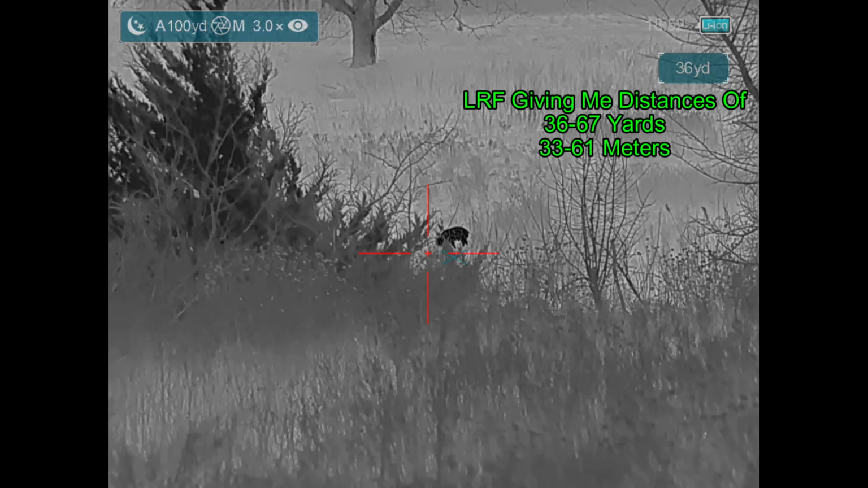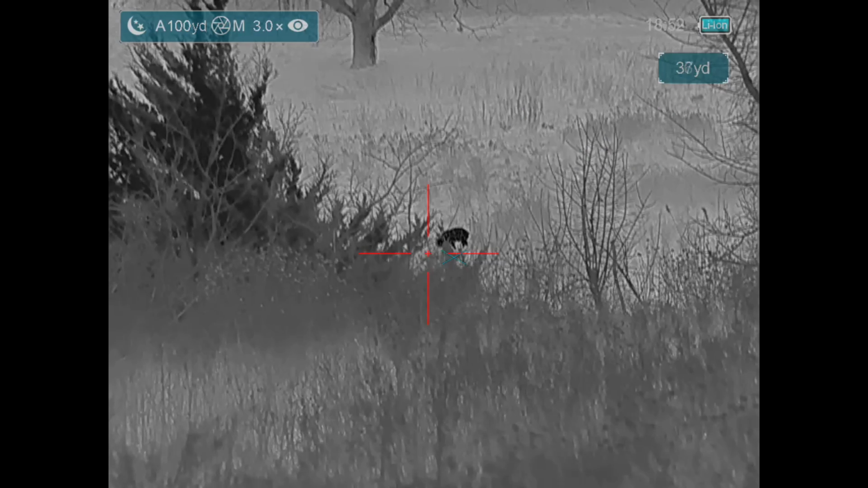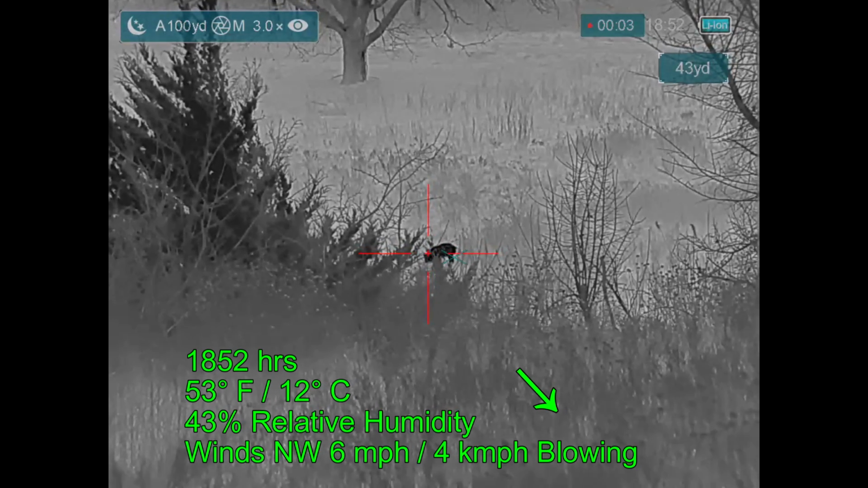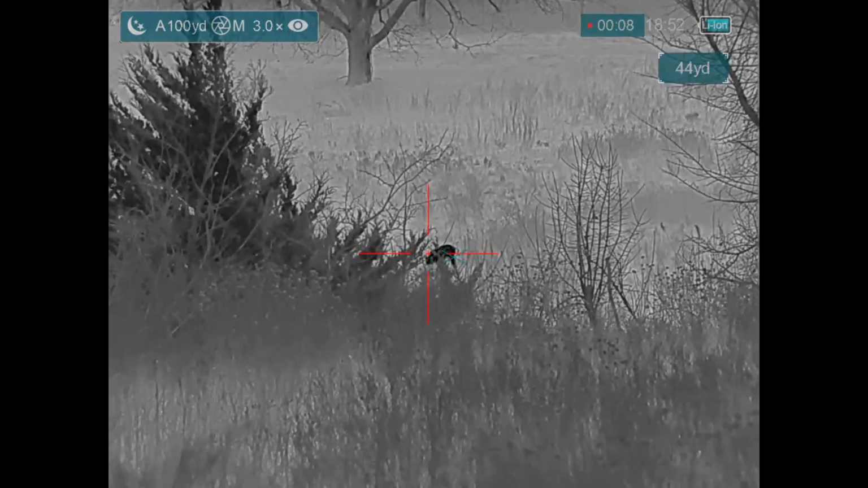I don't know how far away this hog is. The laser rangefinder is giving me wrong readings off of the vegetation in front of it. I know the tree out there is at 190 yards, so I know I'm good to take this shot. I just don't know exactly how far away it is. And for those of you that are interested, the hog is actually about 80 feet below my location at this point. So I've stepped out of the truck, just around the front of the hood, and I'm aiming downhill.